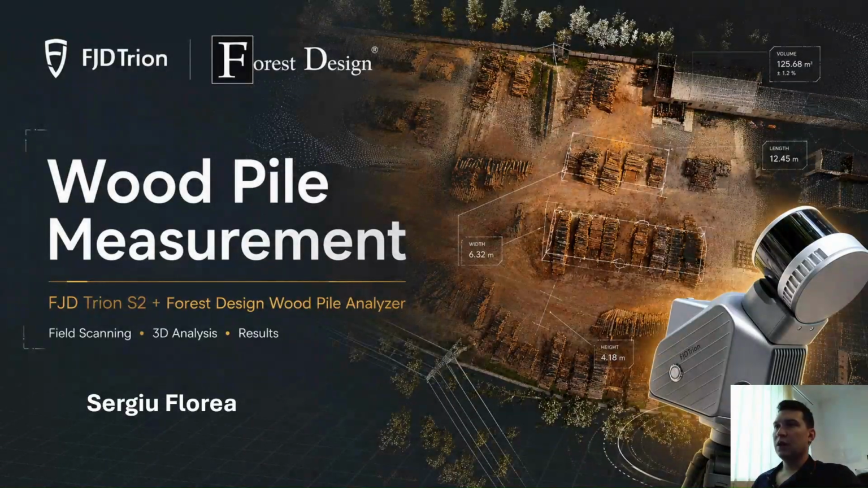As you can see here, the case study is focused on a lumberyard where we want to extract all of the wood piles and then have an overall look on the measurements and the results of the whole lumberyard.